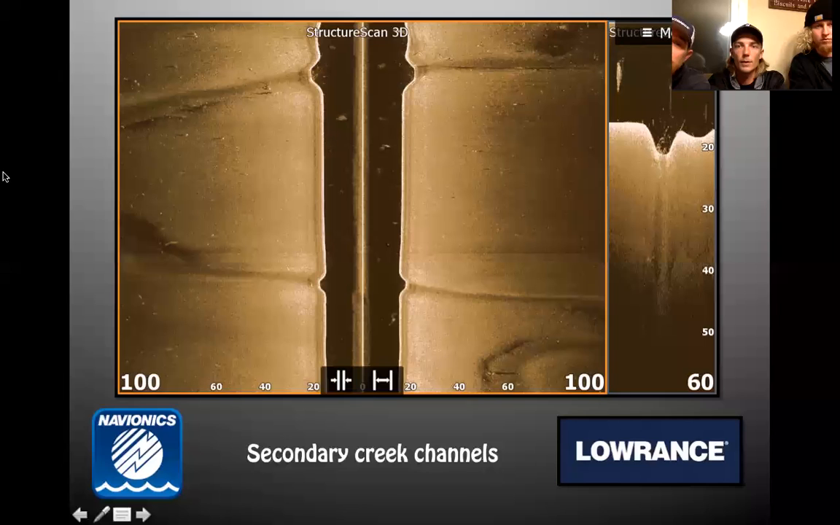So finding those, I mean, they're everywhere. And if you look, they always look like there's fish in them. Because there is. Yeah. It's the old river, old creek channels. That's where the bait is. That's where the fish are going to be.